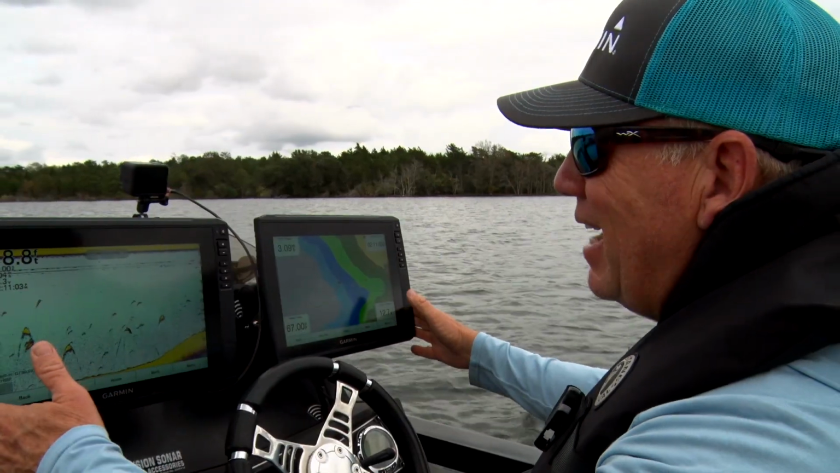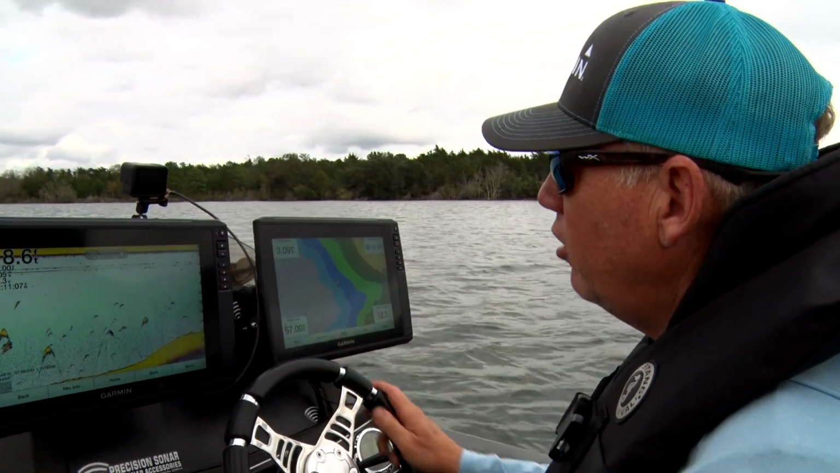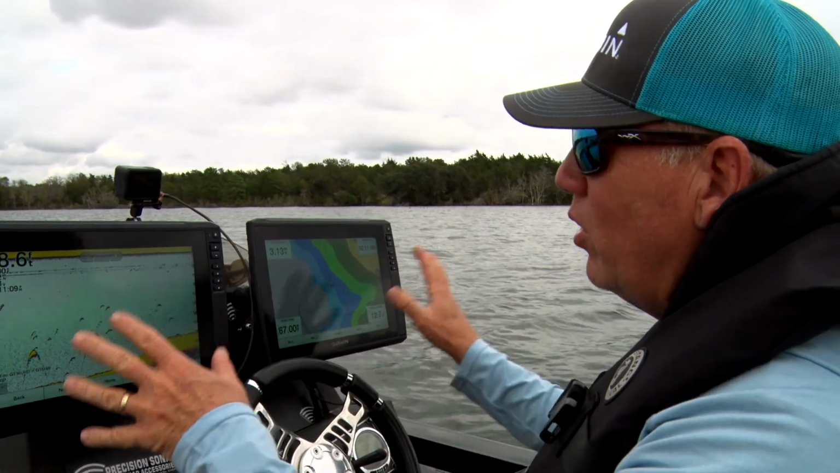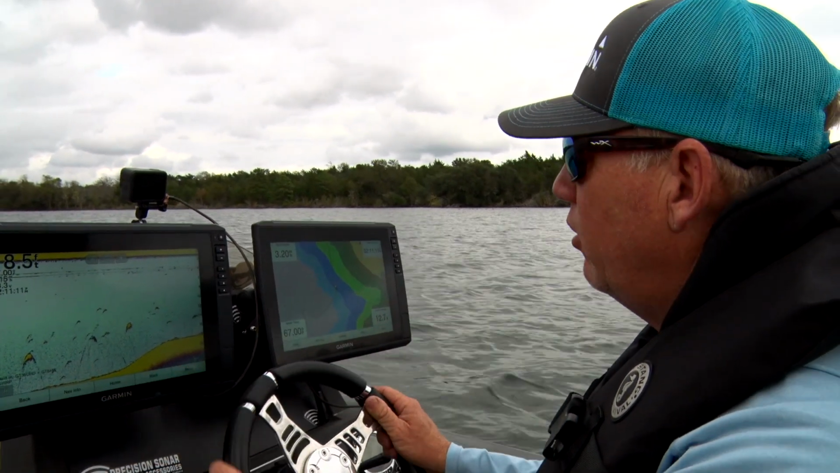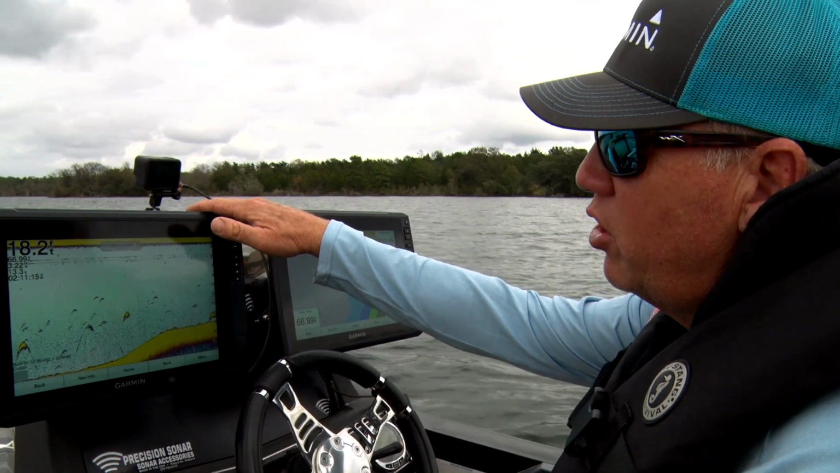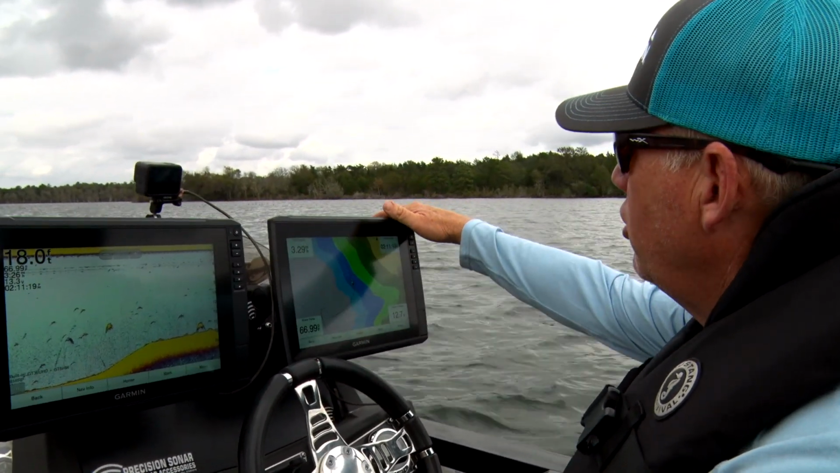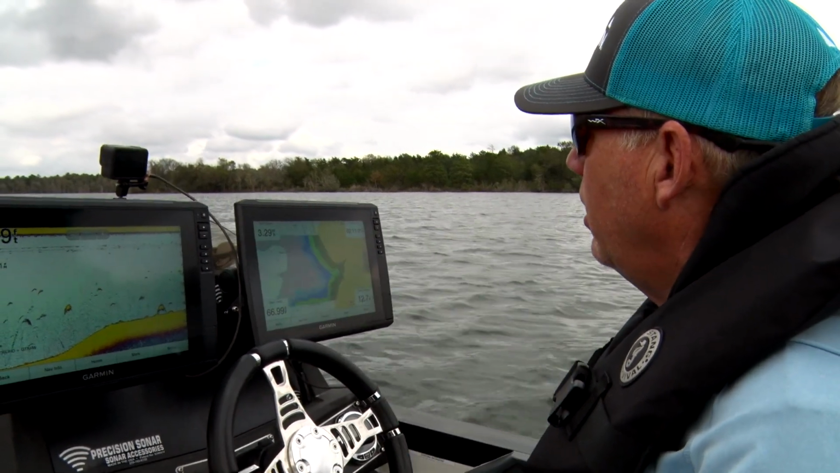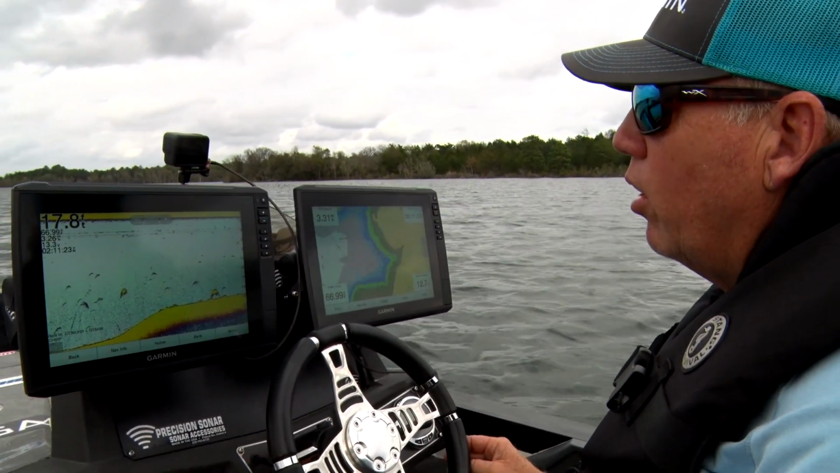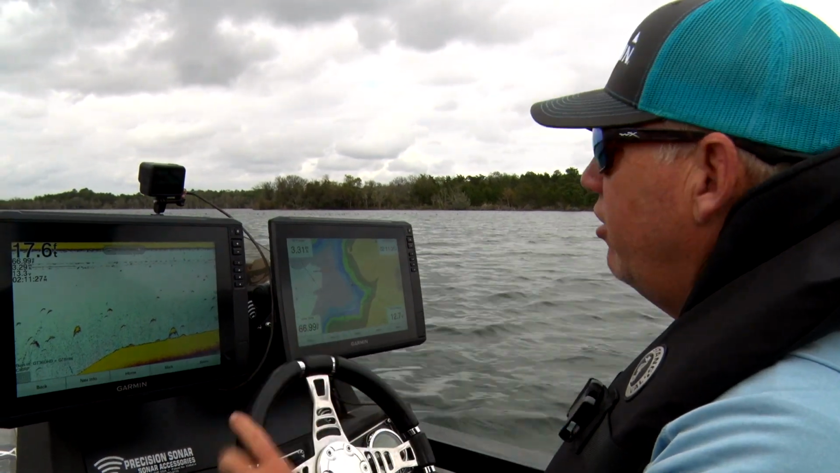For my side-by-sides, I'm going to use my shortcut setup keys to make myself even more efficient. I always want my 2 screens to complement each other. My most common ones I set up as number 1, and that's traditional sonar for while I'm running at high speed on this unit, and on my starboard unit, I'm using it as a mapping unit. But let's say I wanted to do side imaging. On mine, I have them set up as preset number 4.